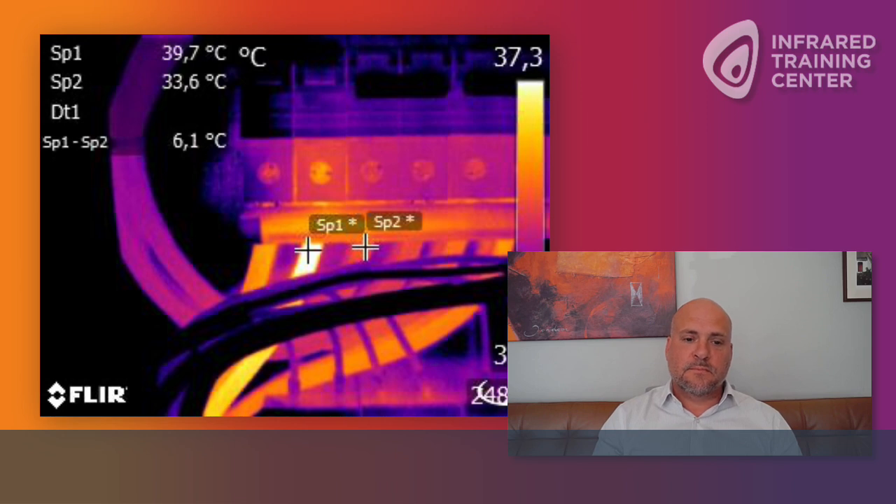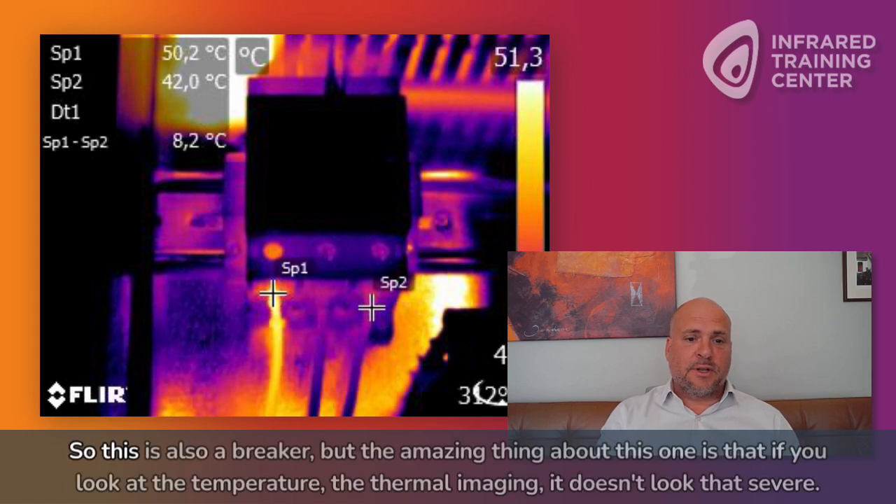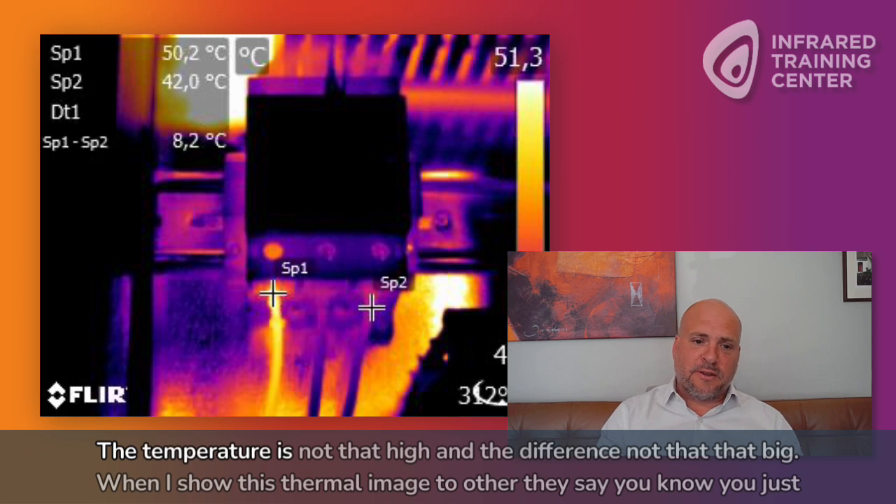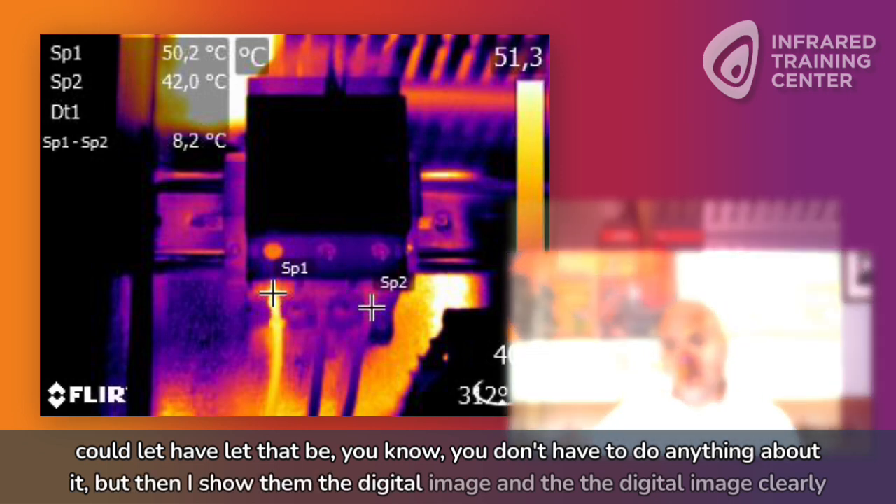And then we had one more example from a recent inspection. What was the story in this situation? Yeah, so this is also a breaker, but the amazing thing about this one is that if you look at the temperature in the thermal imaging, it doesn't look that severe. The temperature is not that high and the difference is not that big. When I show this thermal image to others, they say you could have just let that be, you don't have to do anything about it. But then I show them the digital image.